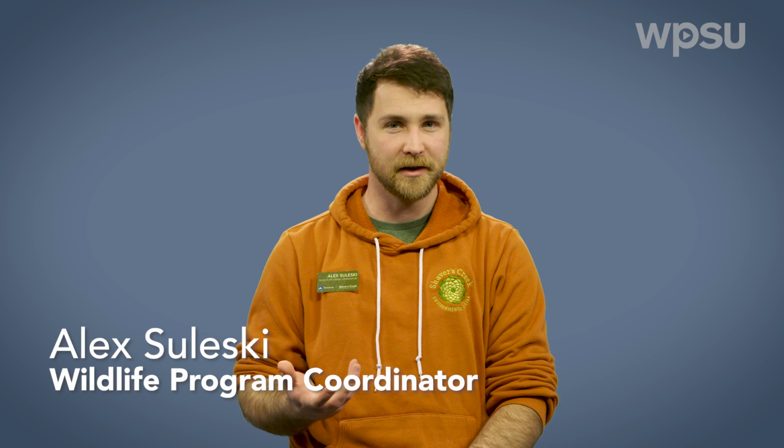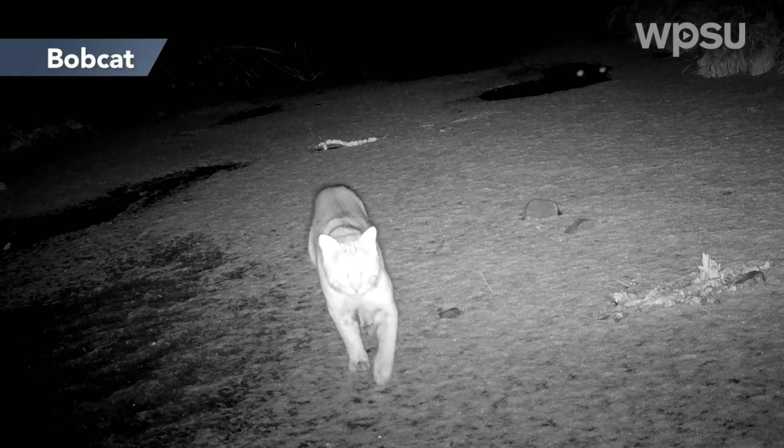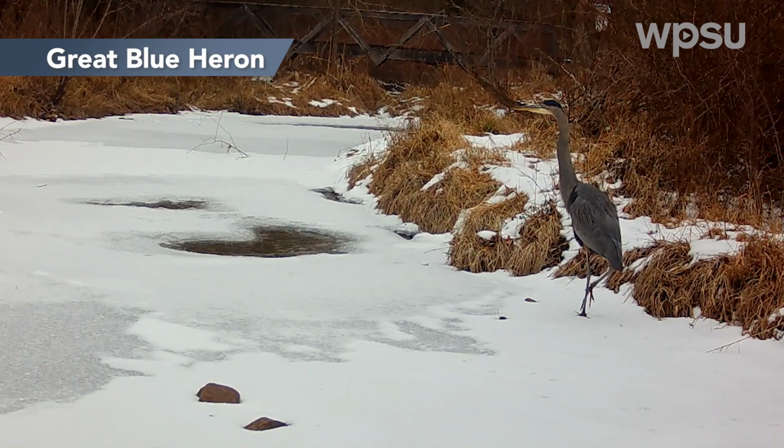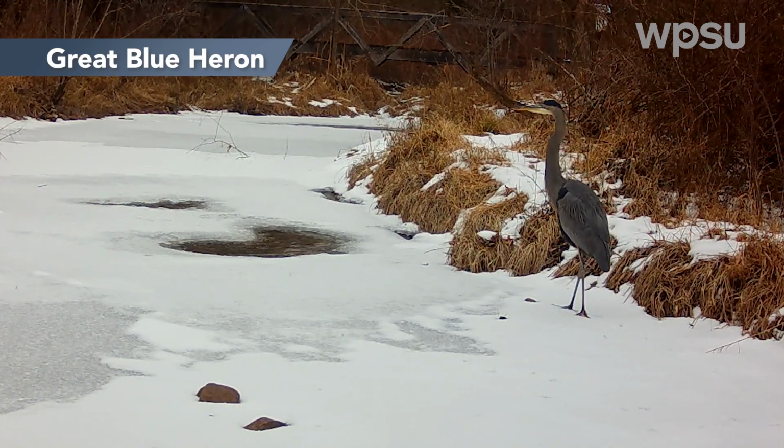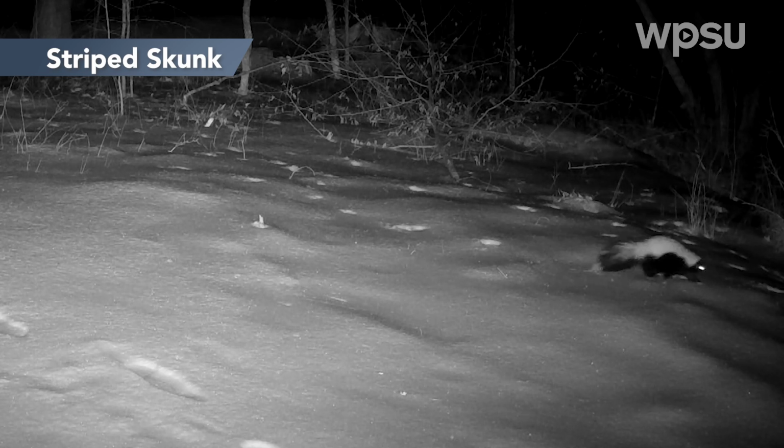Now we're moving into our second winter, which was a particularly hard winter, and because of that, we saw most of our activity around Shavers Creek itself, where there was still access to water for a lot of animals that really needed it through the winter. Let's take a look at what we saw.